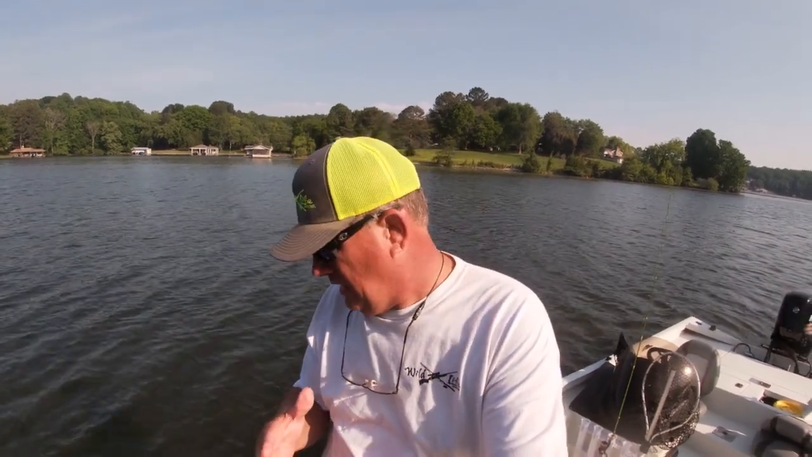Another good place on post spawn crappie, if your lake has some docks, you can find some boat docks on deeper bank lines, especially if they have some shaded trees. Can also be some excellent places. Many times if it's a drop off like this, those post spawn crappie will get fairly close to the bank, especially if those trees are offering some shade down in the water. And don't neglect those places if you see them.